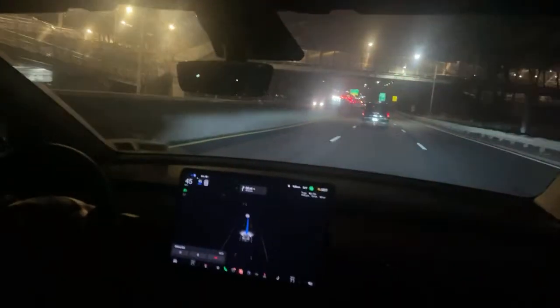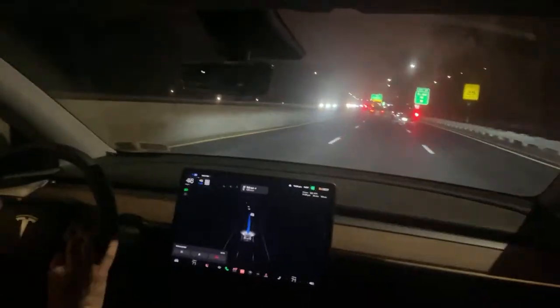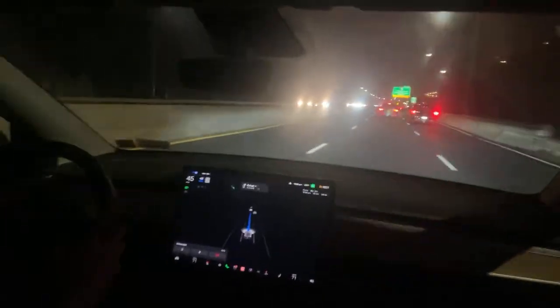because I have somebody in front of me. If I move it down fast, it goes by 5. So it's going to go down to 50. It'll go down to 45. And you'll see the car slow down right now to 45. Probably not bad. I did that now anyway.